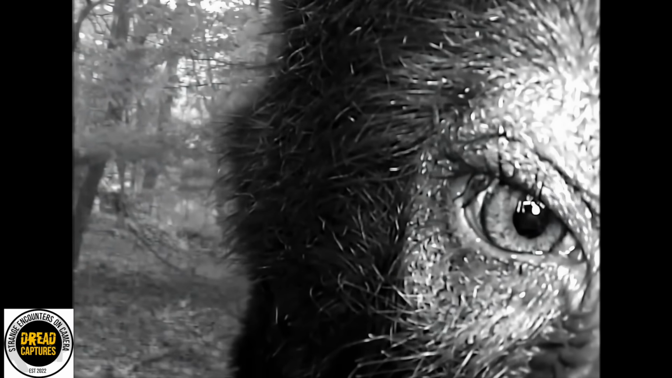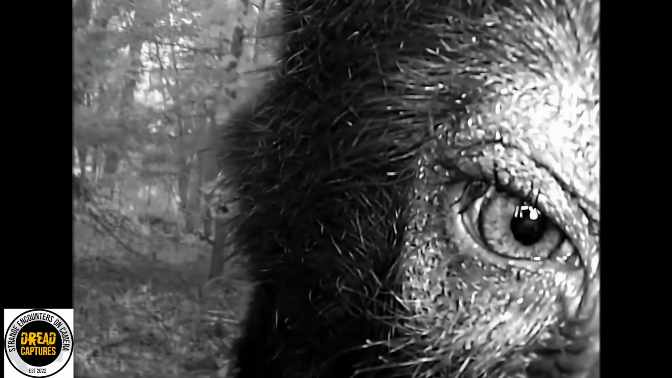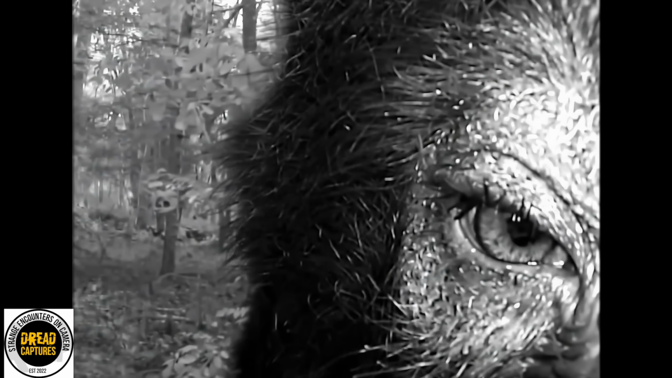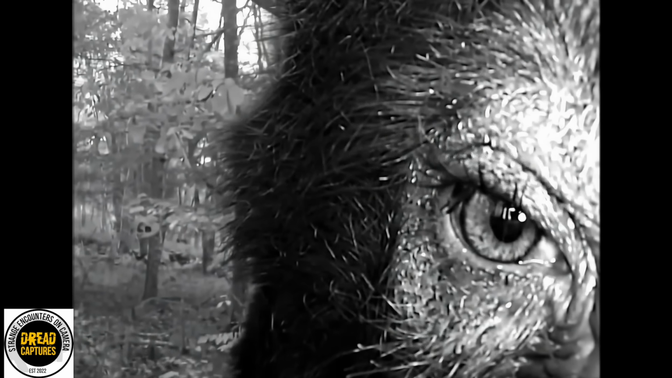The longer I look at it, the longer I can tell it's not a bear. But what is it? The guy that sent it in doesn't know. He wants us to figure it out. He did say in the mountainous part of Georgia that he lives, there is talk of Bigfoot. He's not much of a believer, but he has definitely heard rumblings of Bigfoot, Sasquatch, other type creatures in his area. Anyhow, I don't want to beat this clip over the head because it's not very long, but I want to know what you guys think.